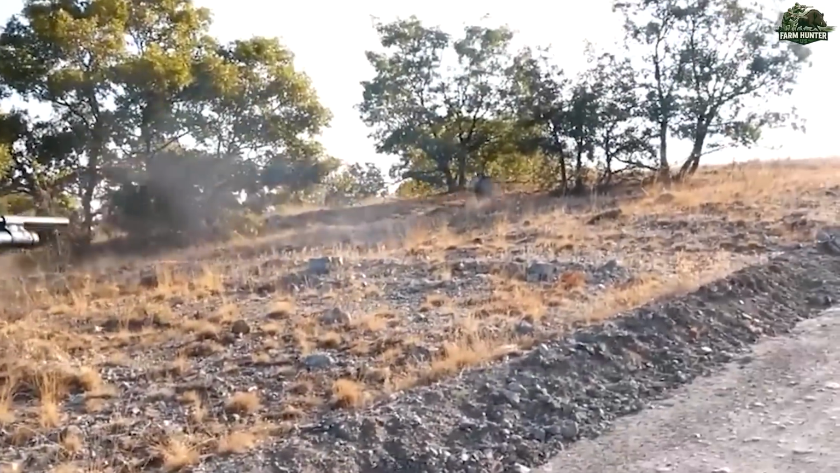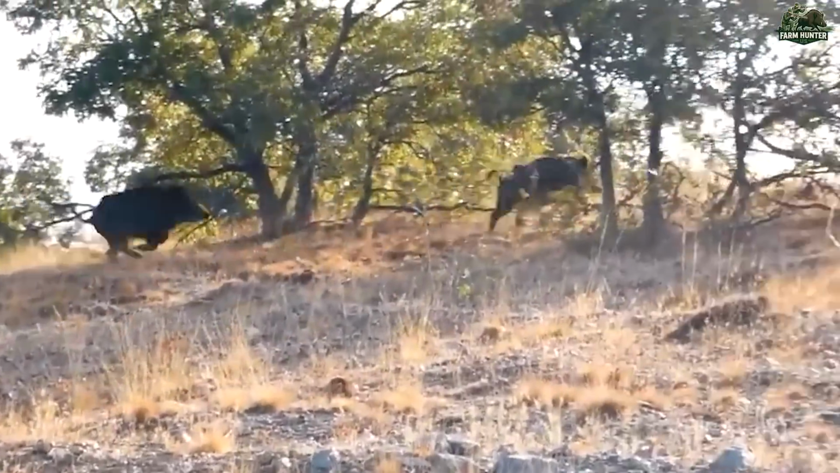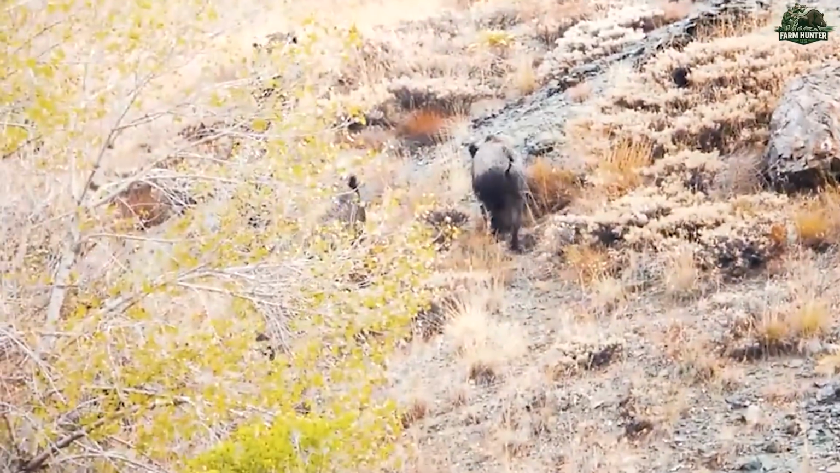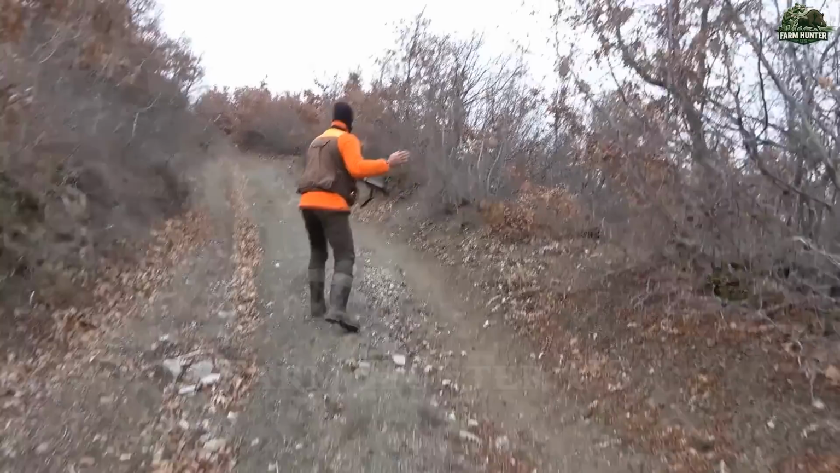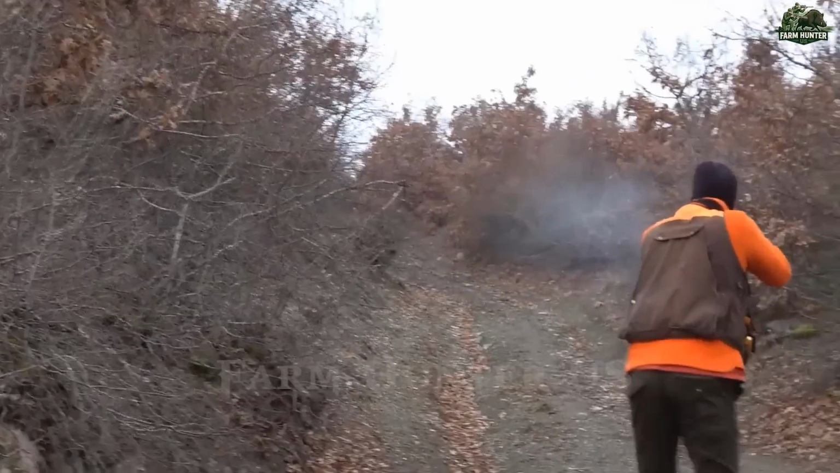Not long after, my own path crossed with another group of boars. These animals, despite their size, are deceptively fast. Some can sprint at speeds of up to 40 kilometers per hour, weaving skillfully through the forest.